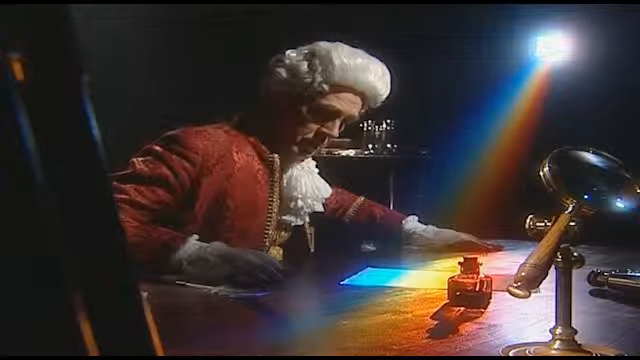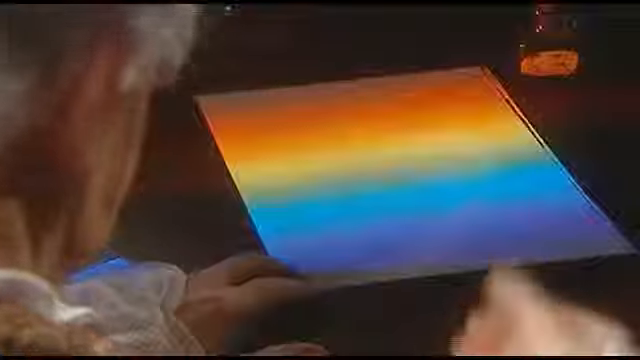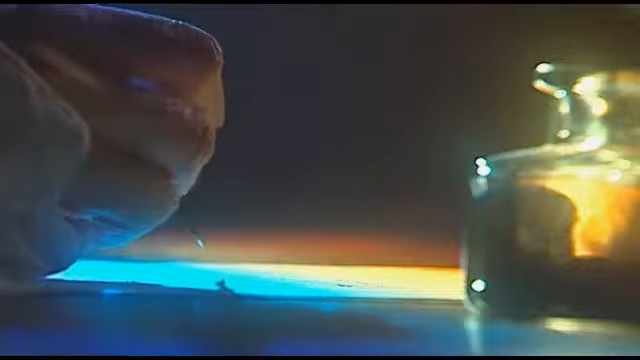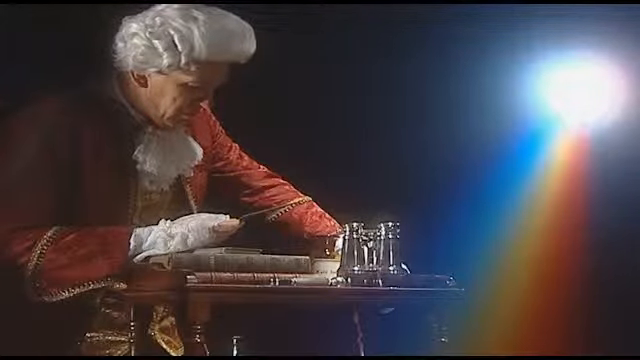It's thanks to William Herschel's amazing discovery and the never-ending commitment of FLIR Systems to develop the best thermal imaging cameras on the market that we are able to see things in a different light. Light, for example.